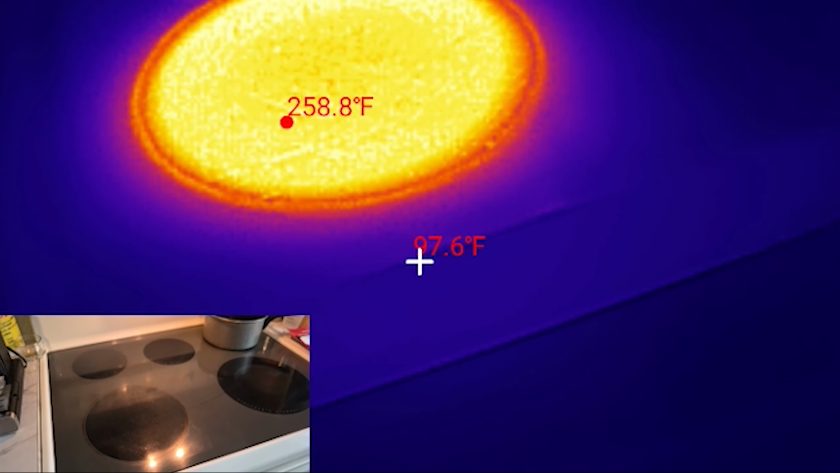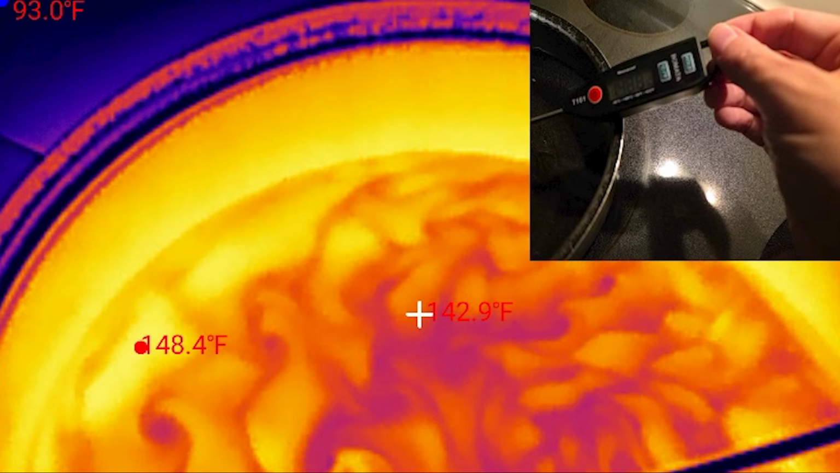But that's fine again, because the question was never what the water was doing, it was whether the camera agrees with the probe. My thermometer read 148.8. The camera read 148.4, 0.4 of a degree apart. InfiRay claims plus or minus 2 degrees Celsius, which is 3.6 degrees Fahrenheit. I got 0.4. That's impressive.